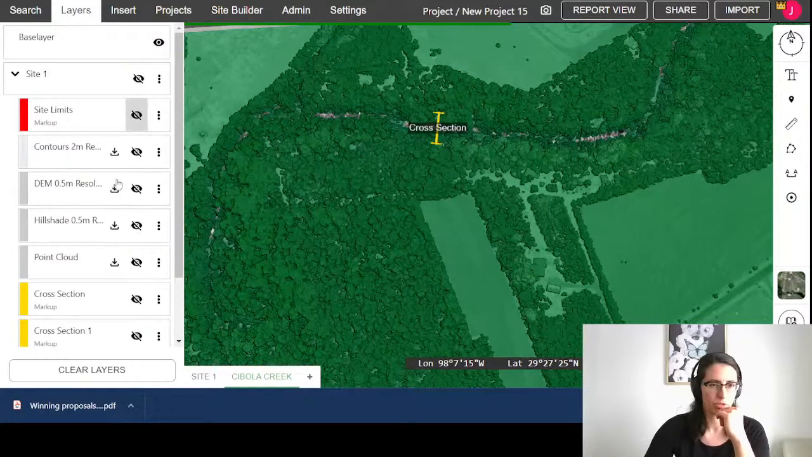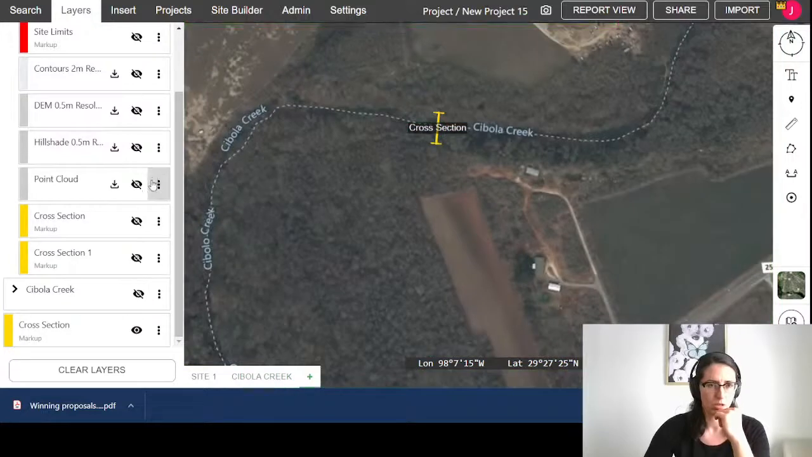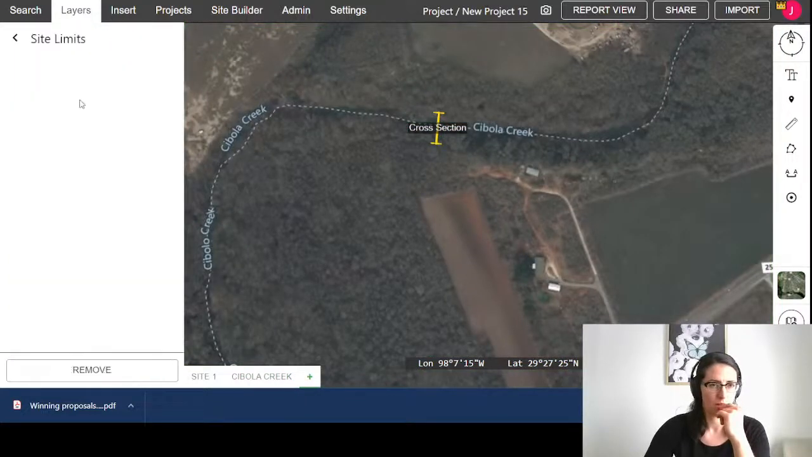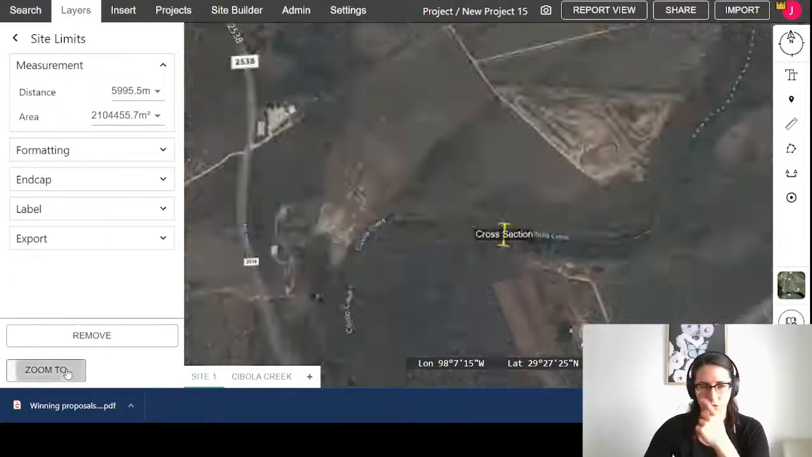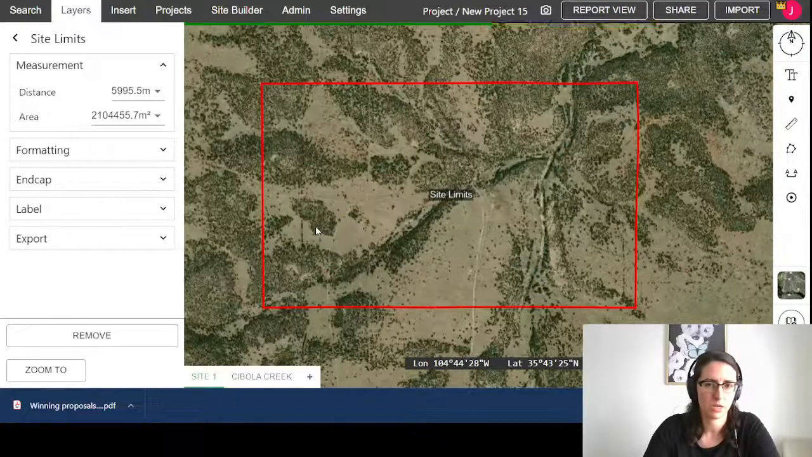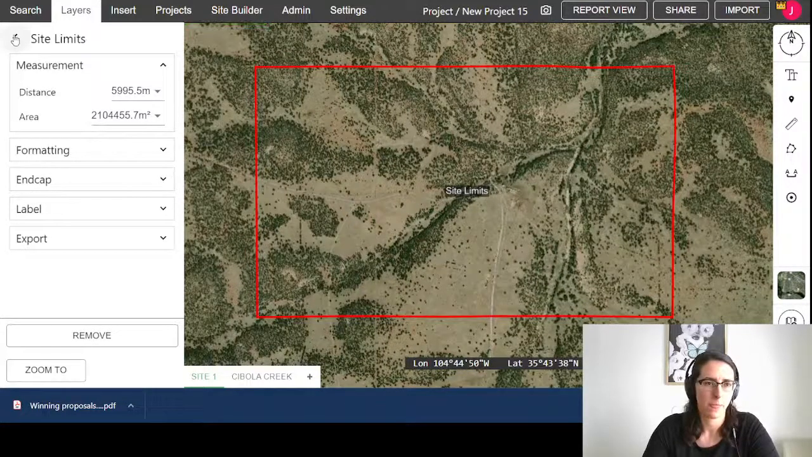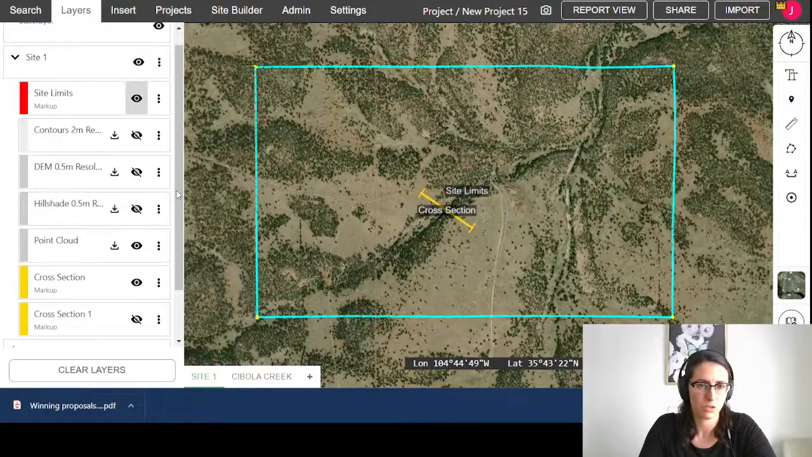Just going to turn off the visibility of that one. So we'll pop over to this site here. So again, for ease of working, you can turn visibility on and off. I'm going to pop into another area here that we pre-loaded. So the cross sections here as well are pulling from that point cloud, which will load in just a second.